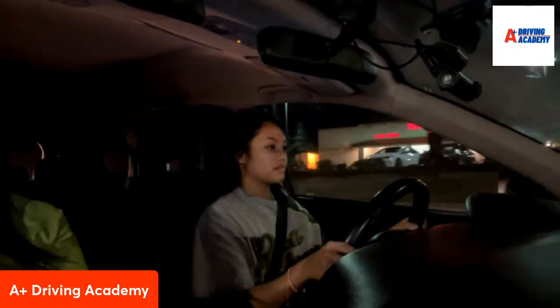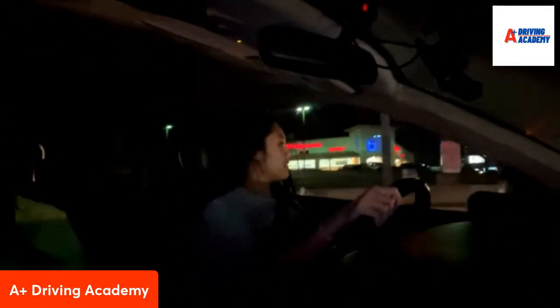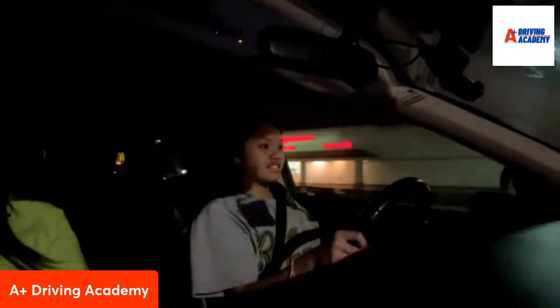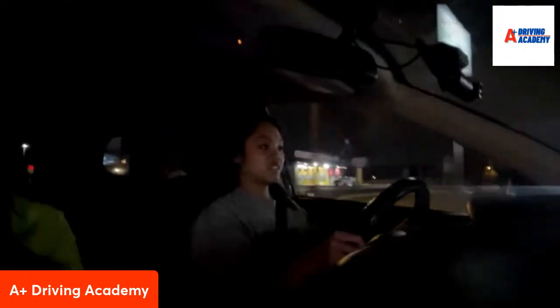Nice and slow. Yep, you got it. Nope, you're good. Yep. Good job. Only reason I say you were good is because that truck was on your bottom. Other than that, I would have had you. So when you're making your turns, that's why he stayed back, because he realized when you can't see the car's headlights, they're behind you, they're too close. Good job.